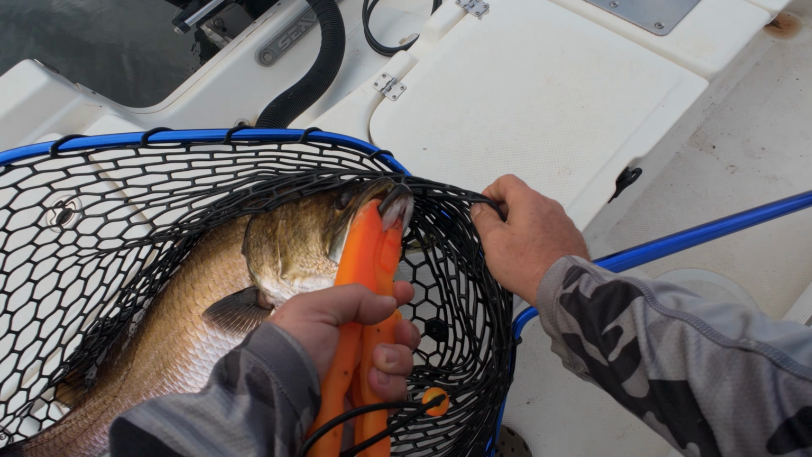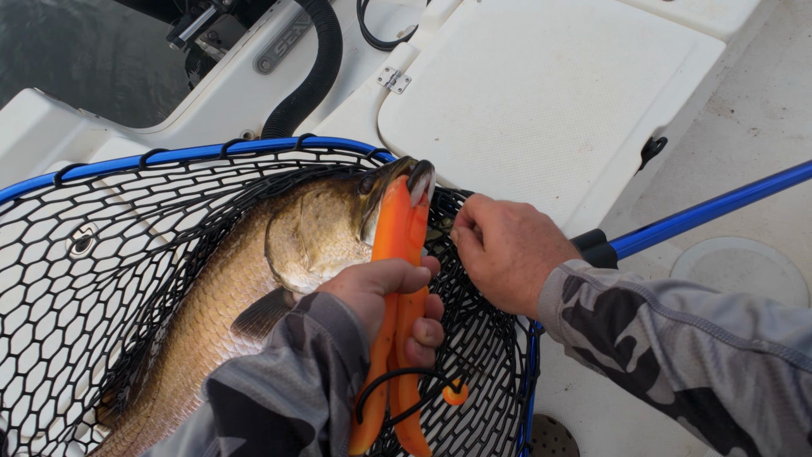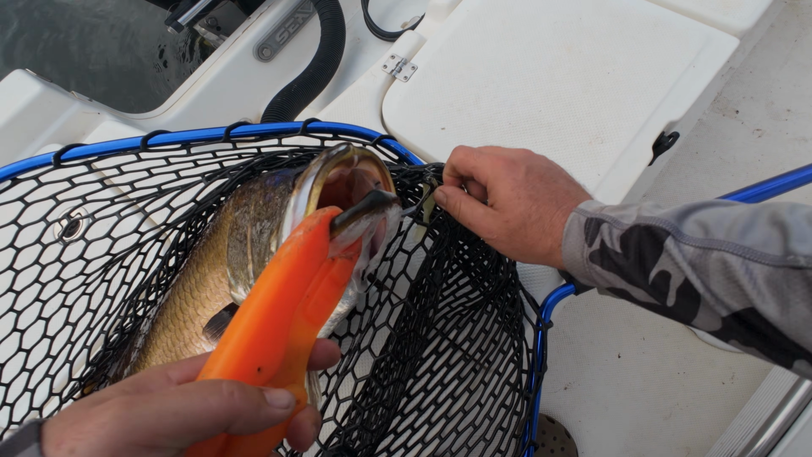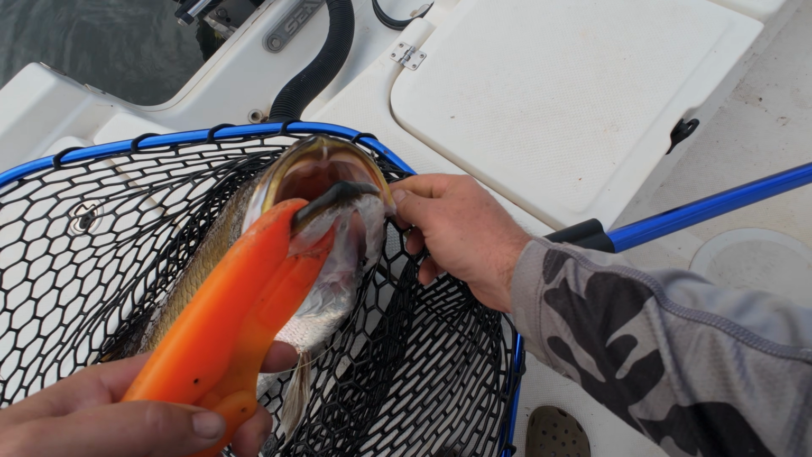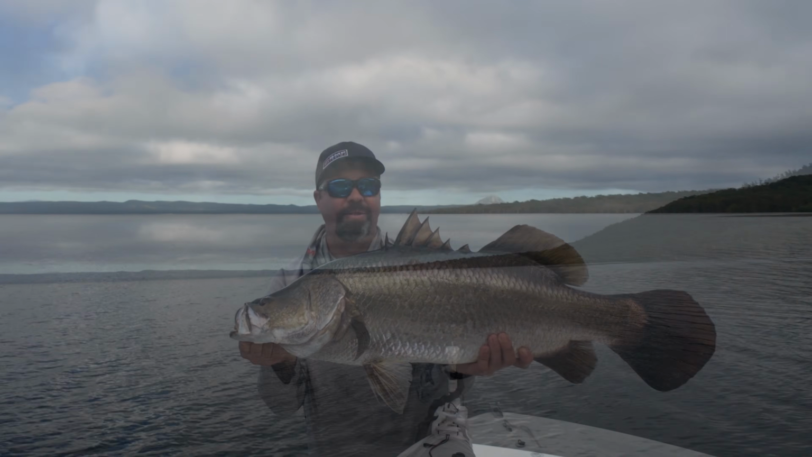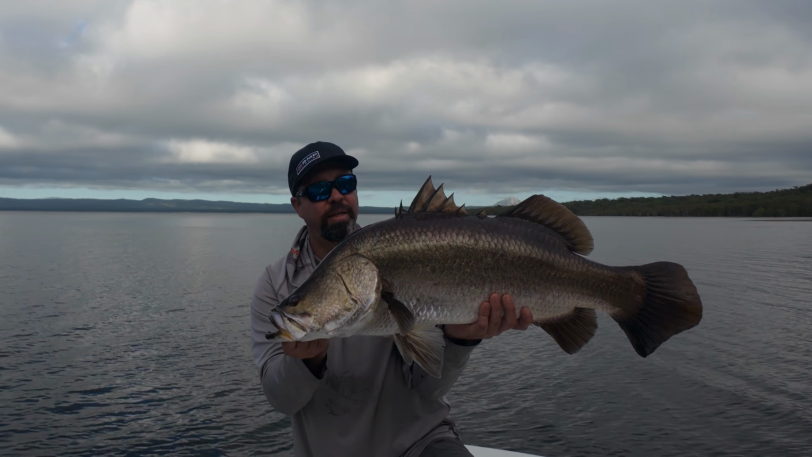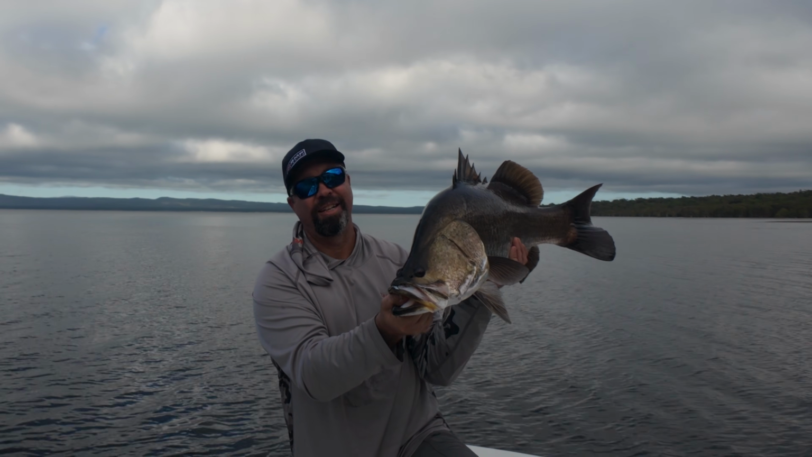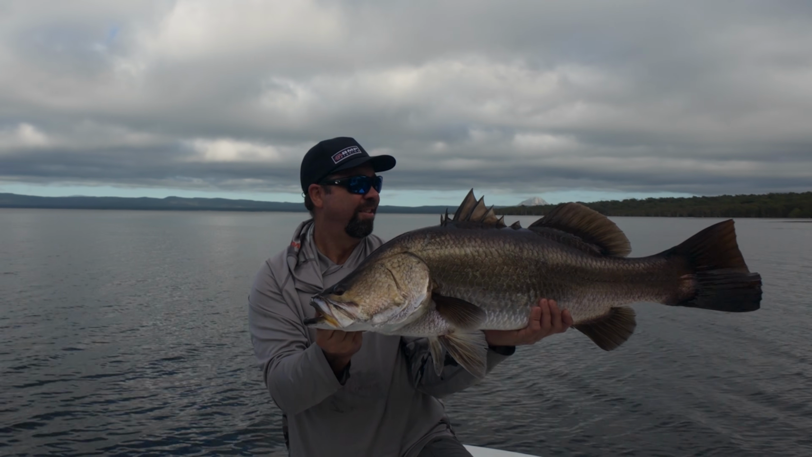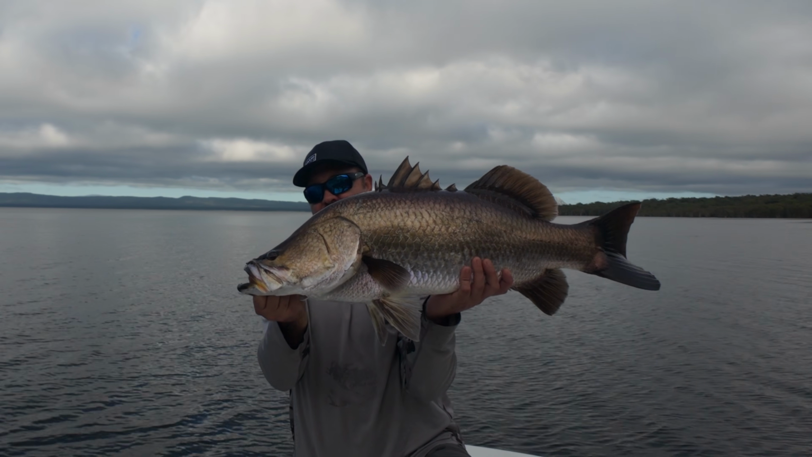What have we got going on here? Look at that, right in the corner. Right where he should be. There we go. Lovely dark weedbed fish. Be about 90. As normal, thick across the back. That was a great eat. Hope you can see that in the camera. Ate it just near the boat. Beautiful dark fish. See you, mate.